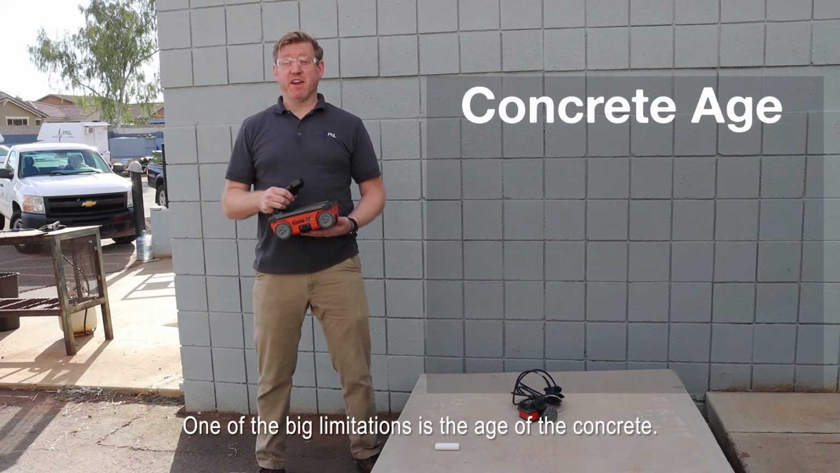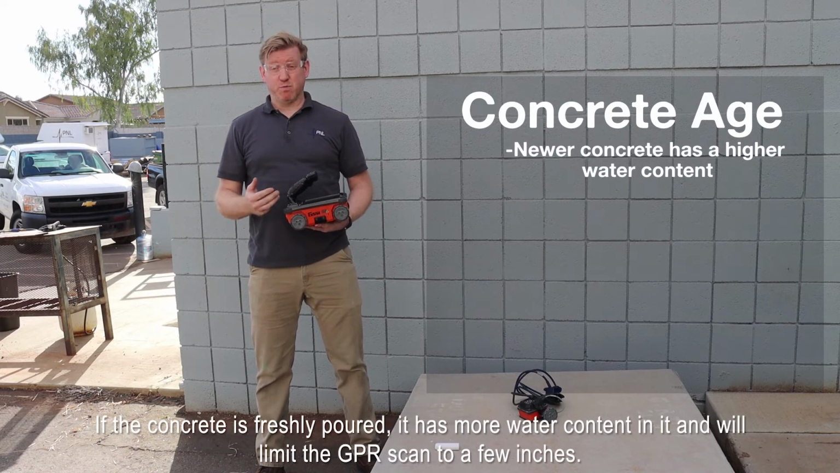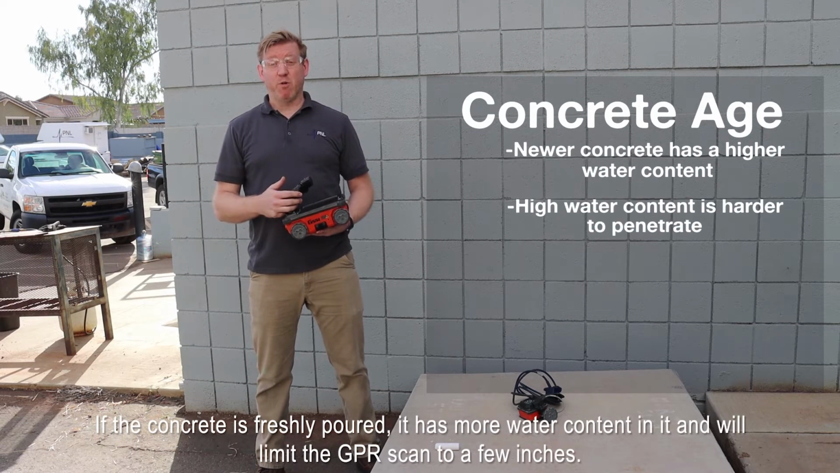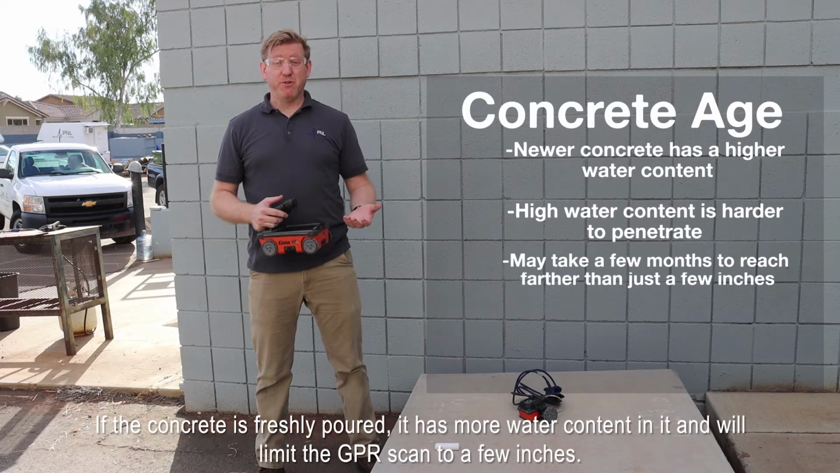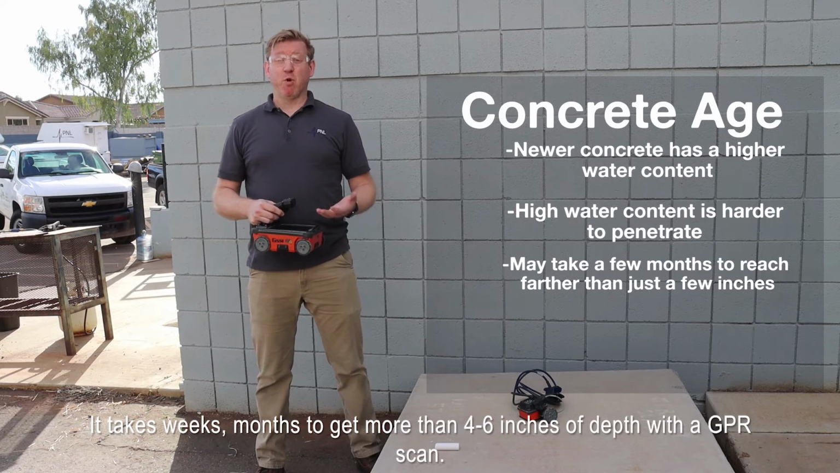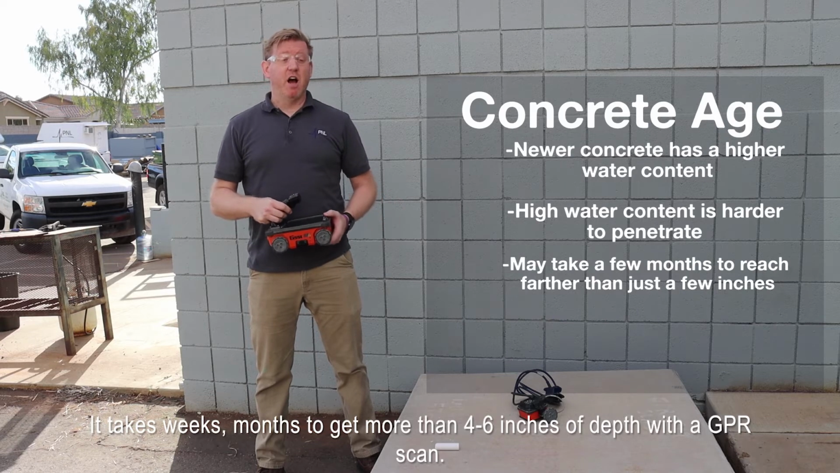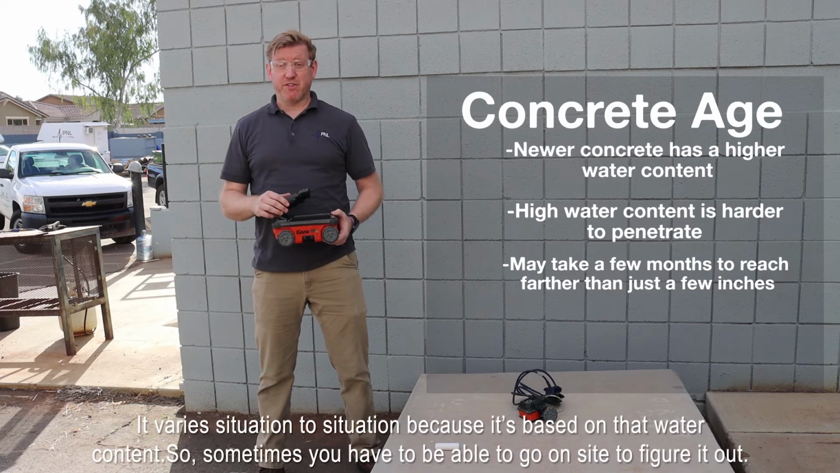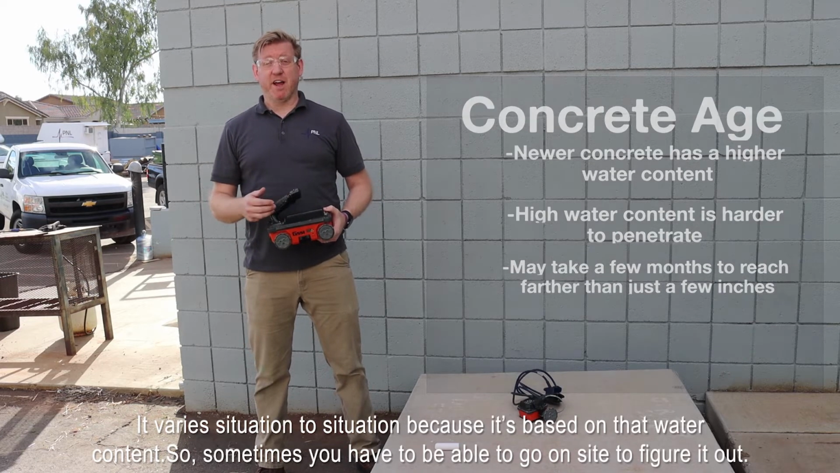One of the big limitations is the age of the concrete. If the concrete is freshly poured, it has more water content in it, and it will limit the GPR scan to a few inches. It can take weeks or months to get more than 4 to 6 inches of depth with a GPR scan. It varies situation to situation because it's based on that water content. So sometimes you have to go out to site to figure it out.